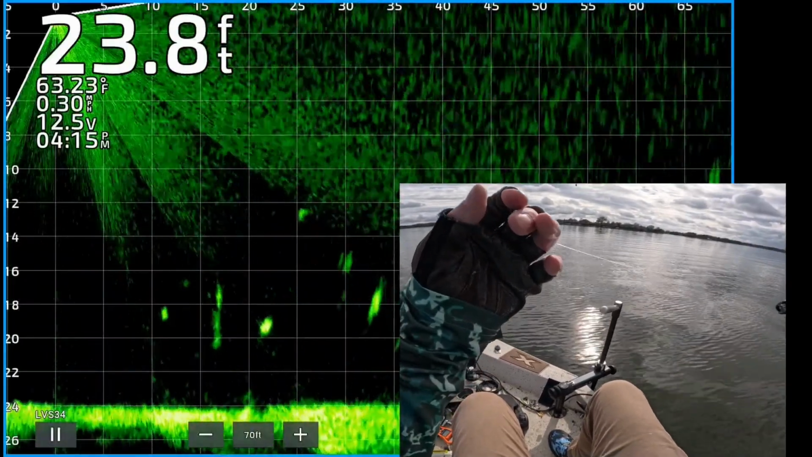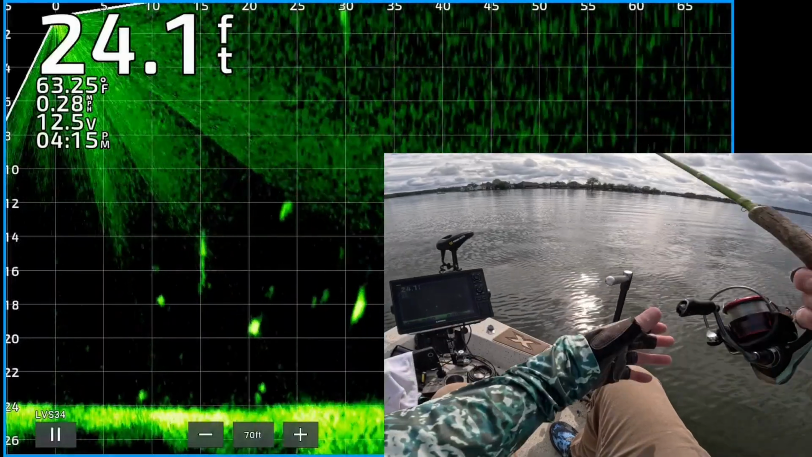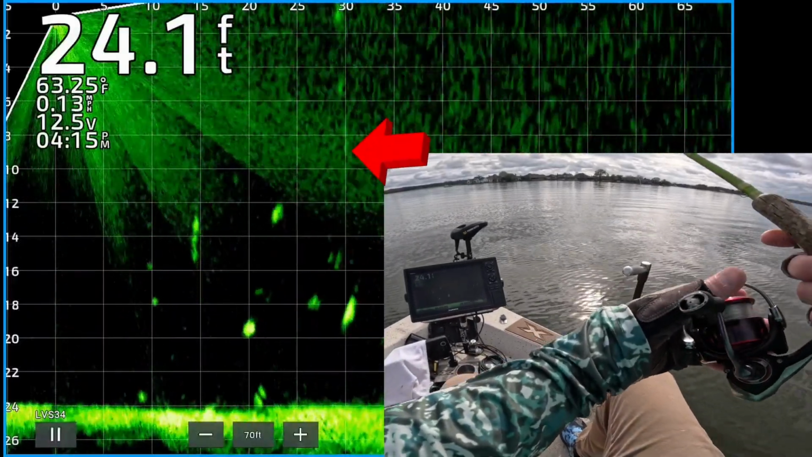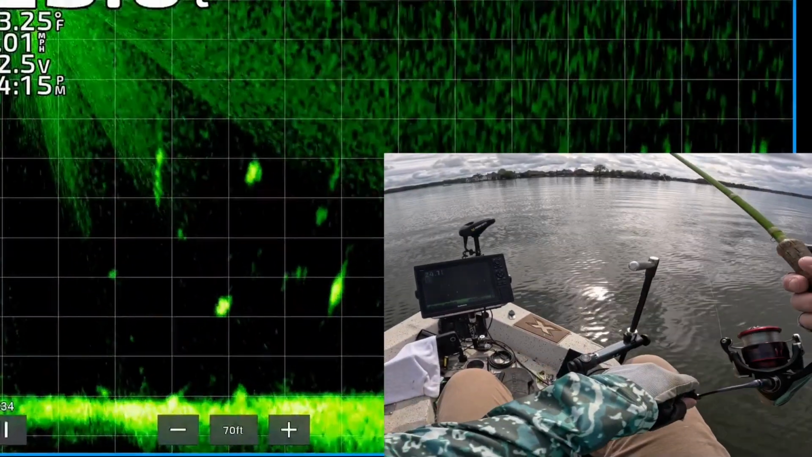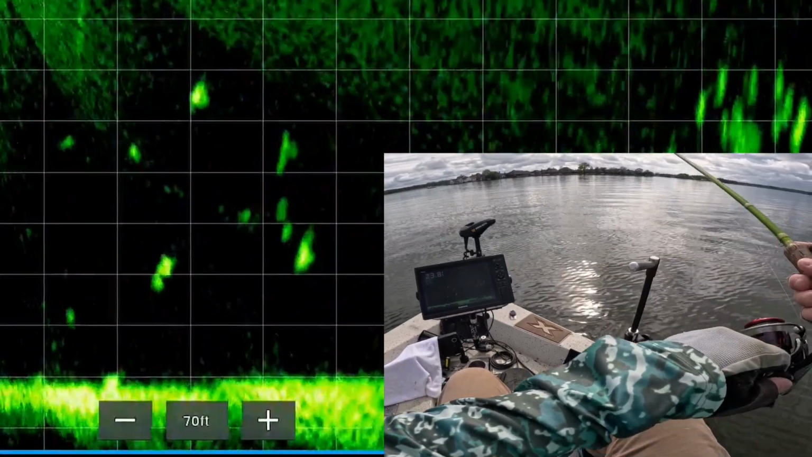Alright, there is my jig and weight. About to cast it out there. You see it coming down 30 feet from the boat. Right on top of that nice looking return. Let's see if this change made a difference.